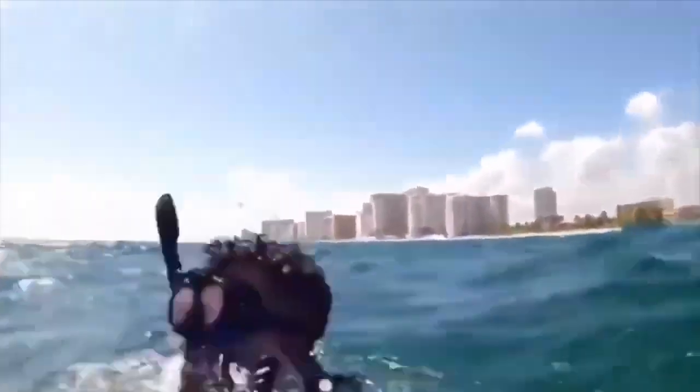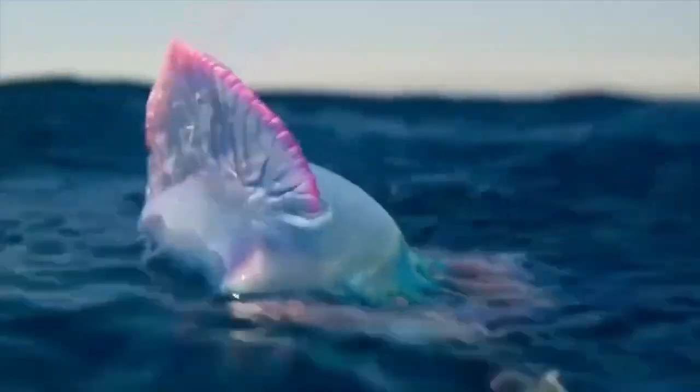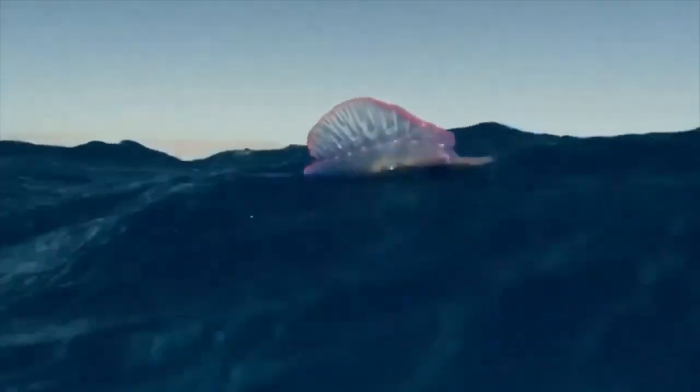So if you're ever out for a swim in the ocean and you see this bad boy floating around, I suggest you swim in the opposite direction. Trust me, you don't want to mess with this sea monster.